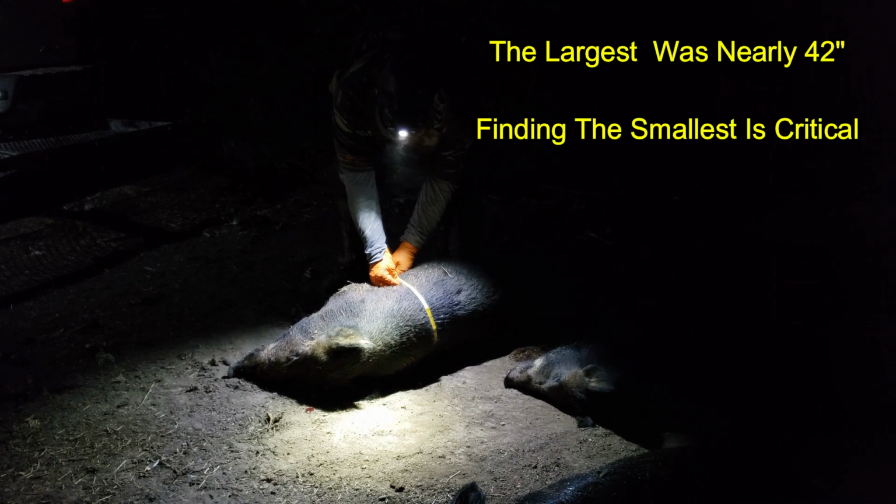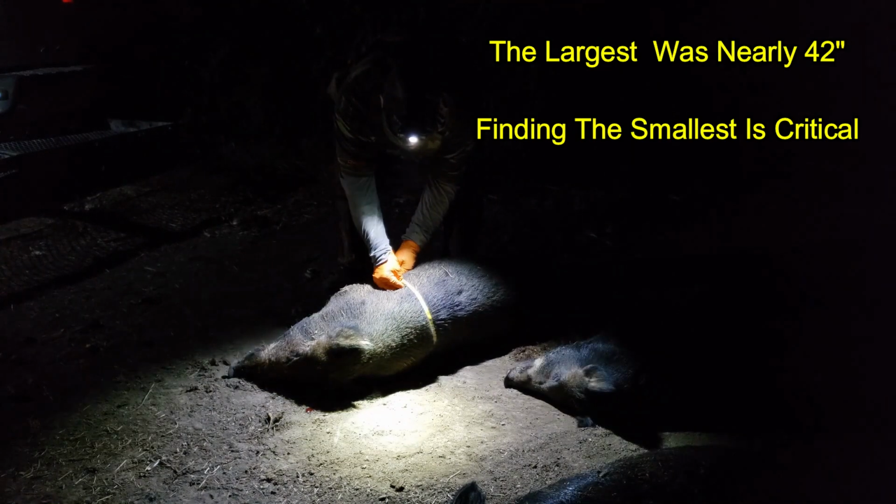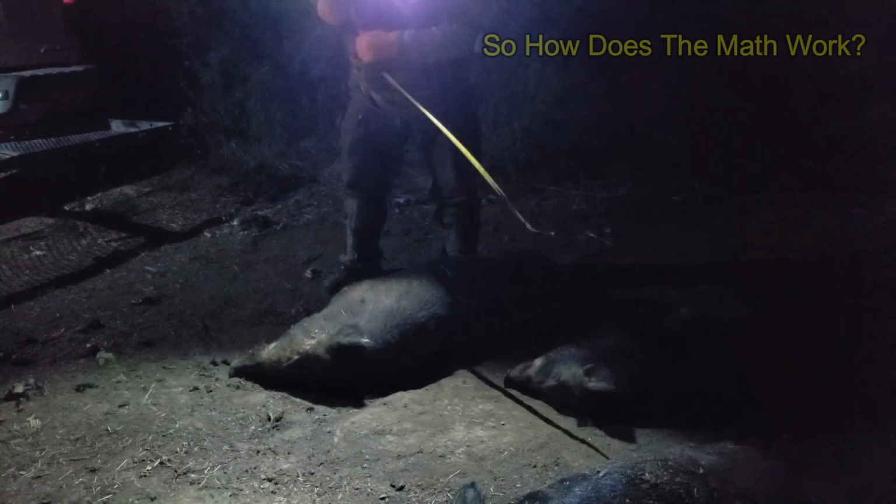Smallest circumference is 40.5 inches or 205 pounds.